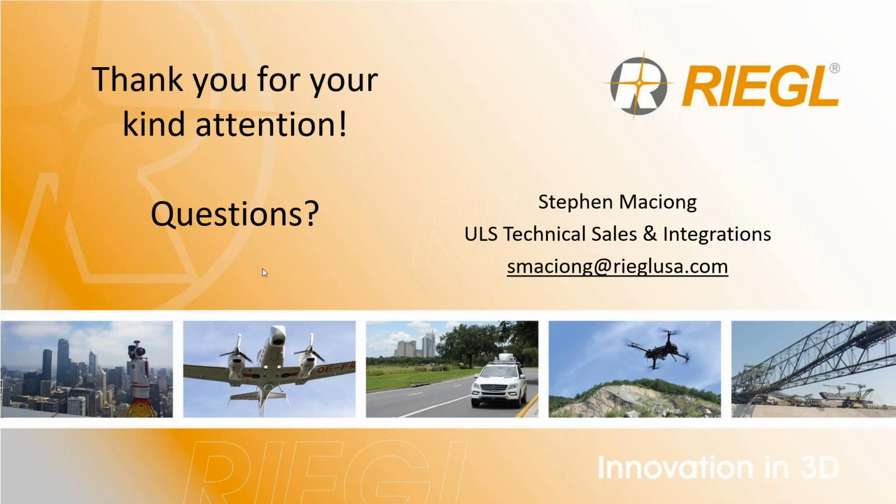All right, there's also another question. If the LiDAR can penetrate the canopy, can it be detrimental to plants? Luckily, there were no plants harmed in the making of this data set, so there will not be any harm to the plants.